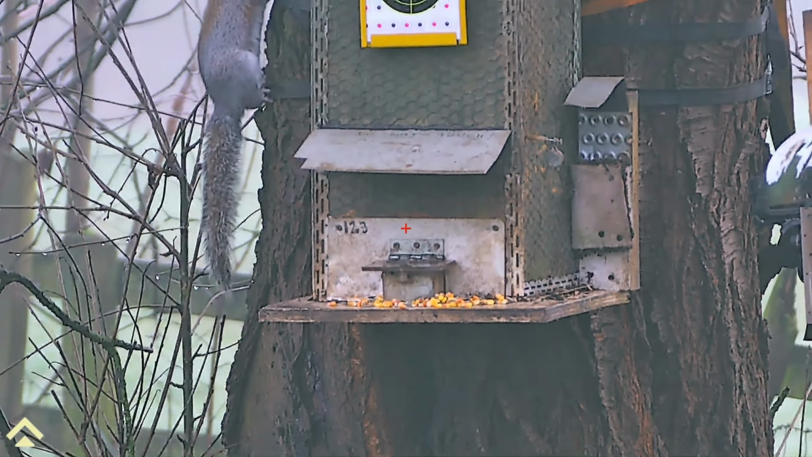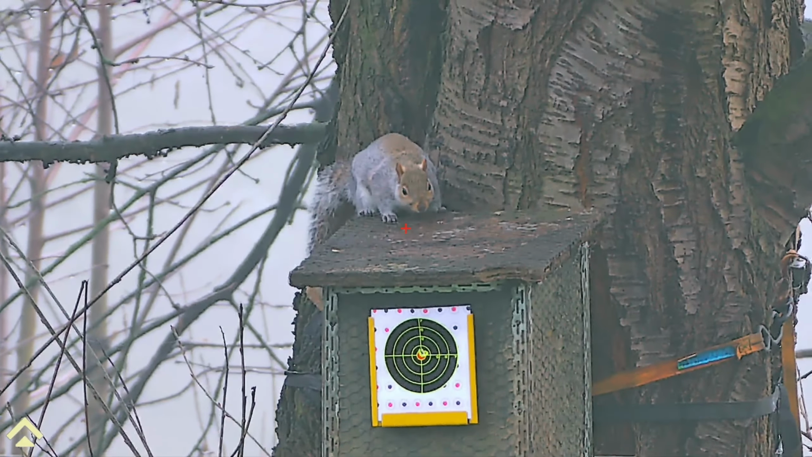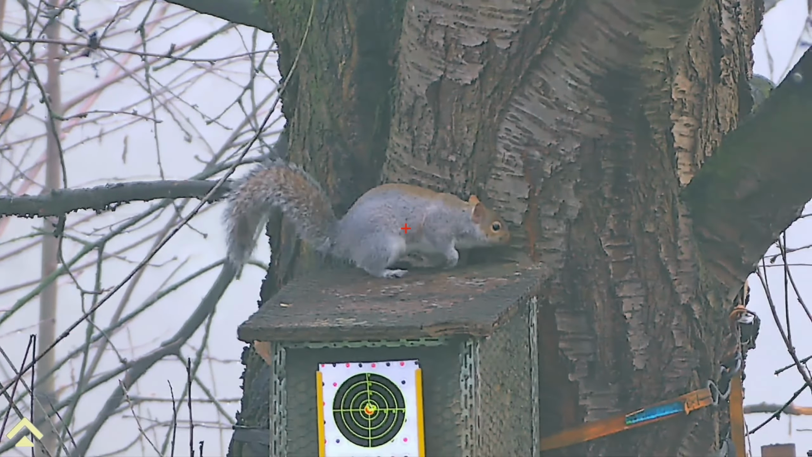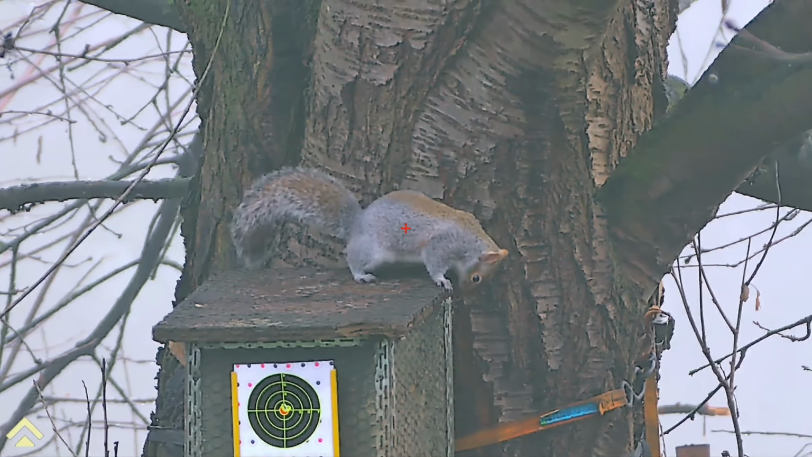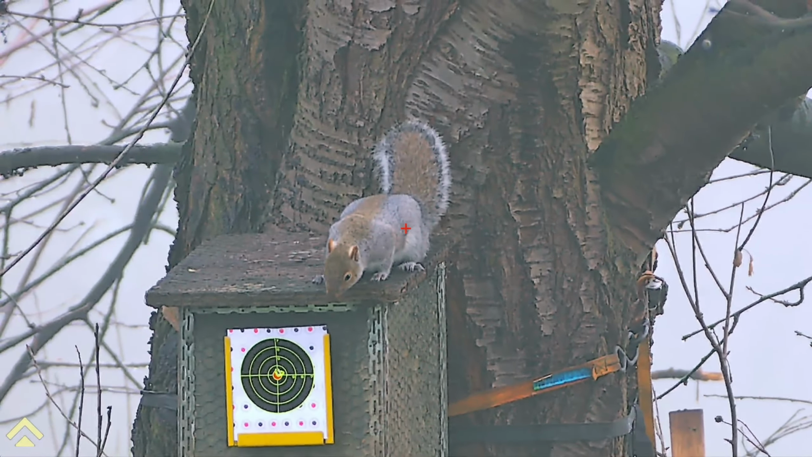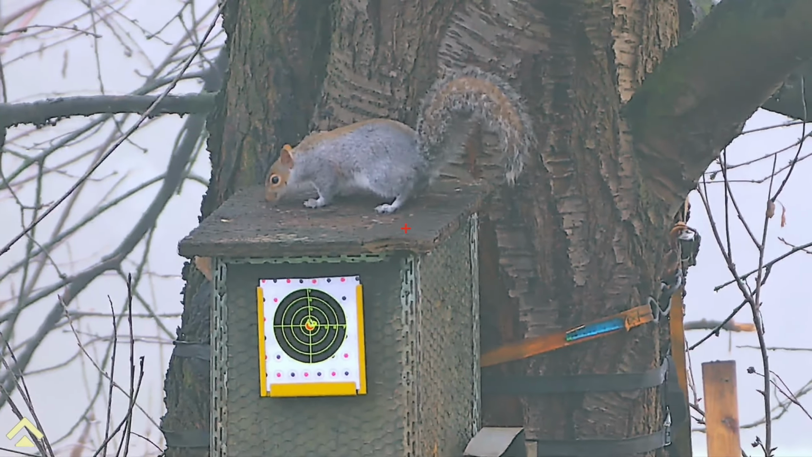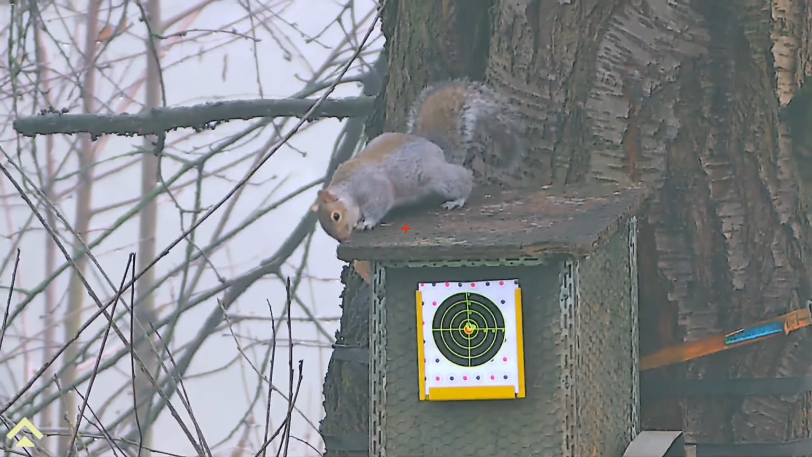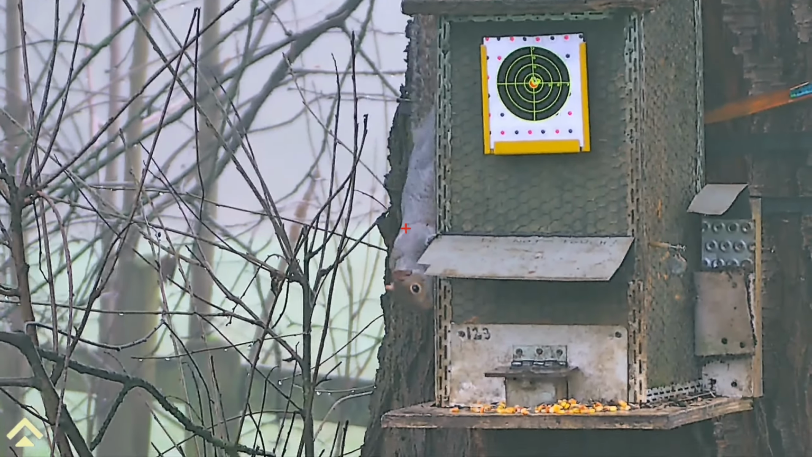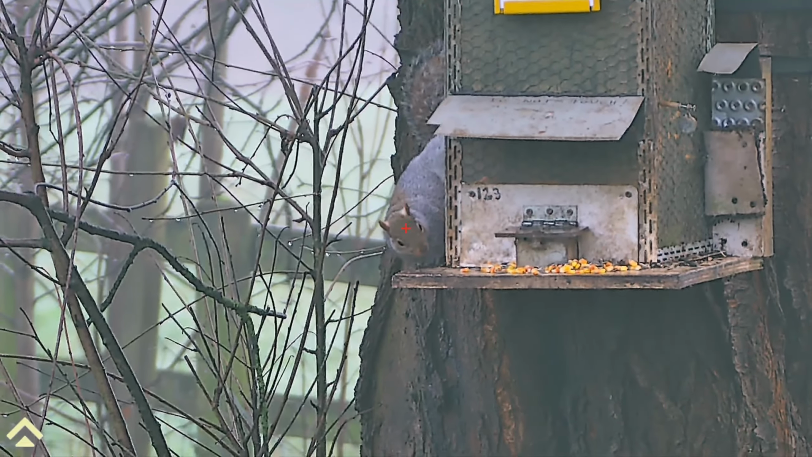And here's number two. Now this one was very, very wary about going to the feeder, obviously because it could see the dead grey underneath and it wasn't too happy about it. Eventually it relented and headed down to the feeder to pick up a seed, and then it just headed back up to the roof of the feeder.